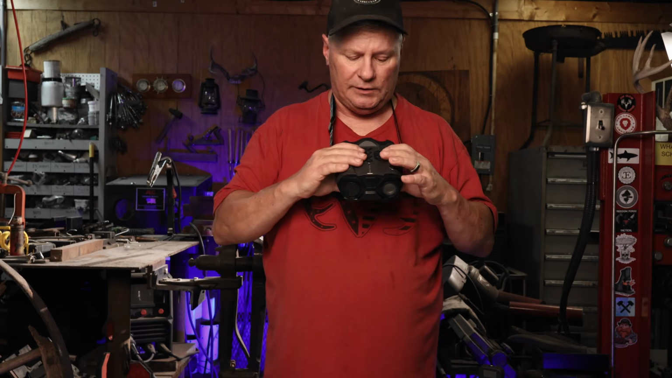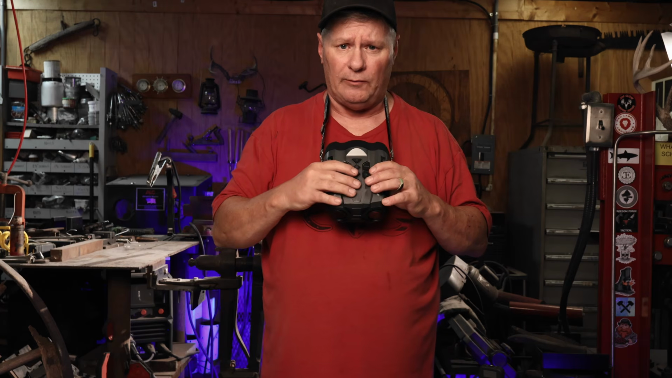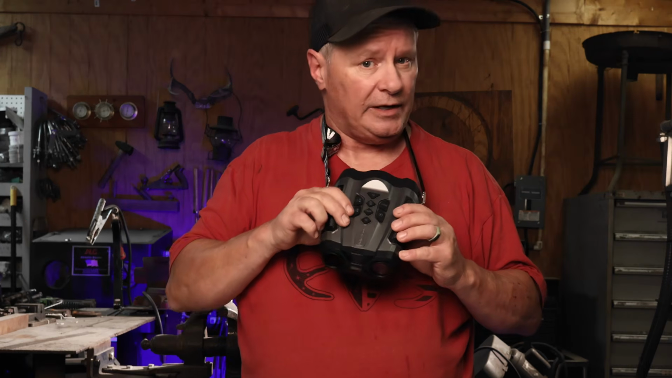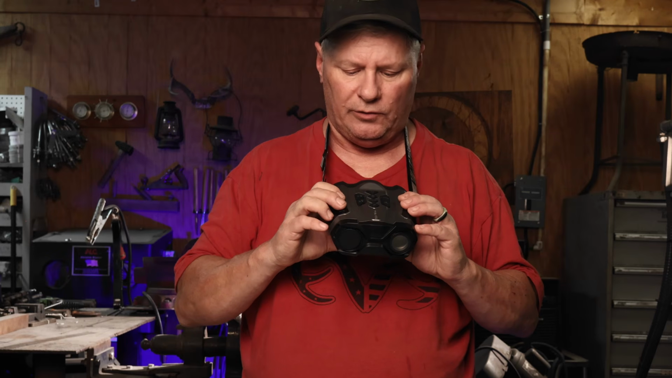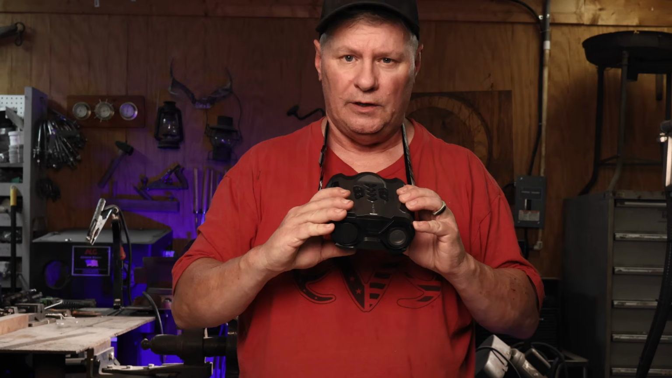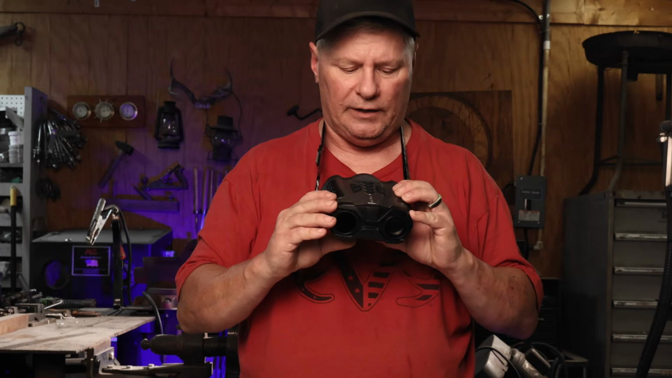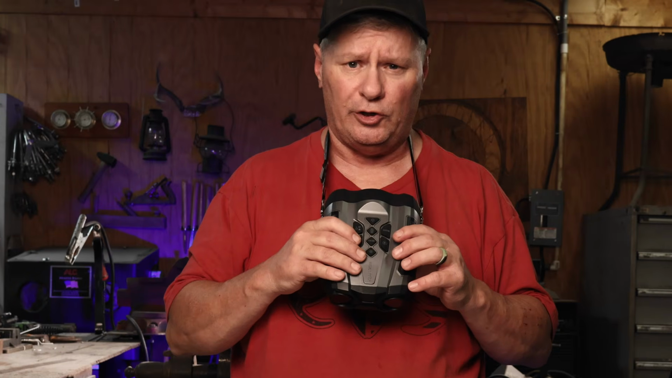Like I was saying before, this does have a daytime mode, but I know, like me, most of you probably want to see how this does at night. I mean, that's what I want to do. I want to go out and check it. So we're going to go out and do some night shooting with it, go through some of these IR settings, zoom, function, focus, and that kind of stuff, and see how she performs in pure darkness.